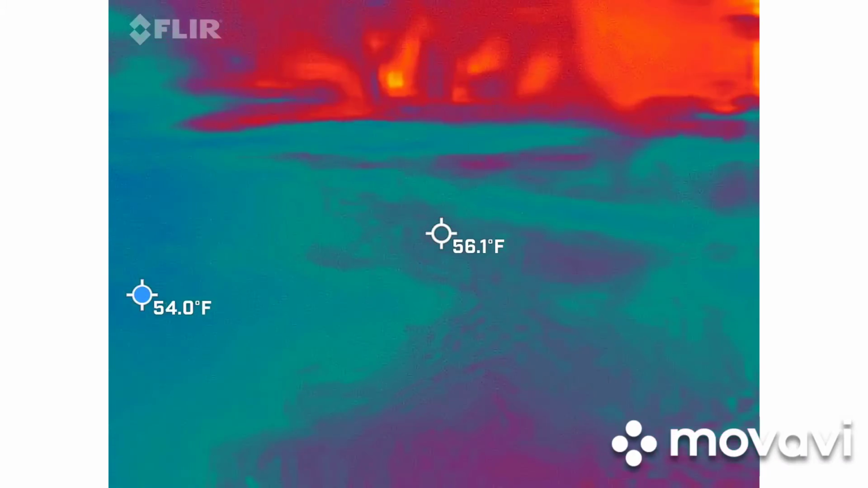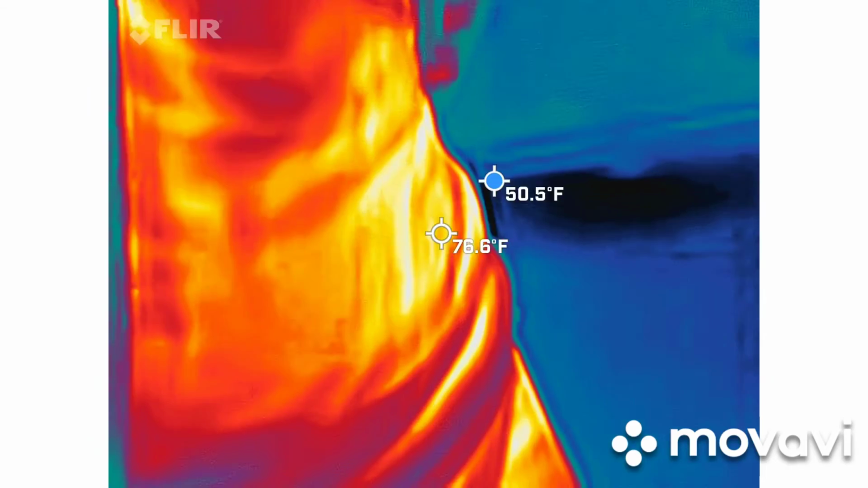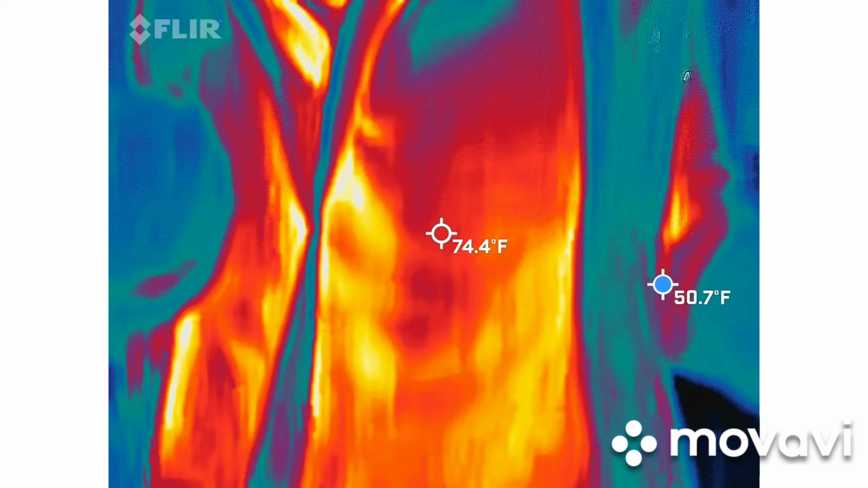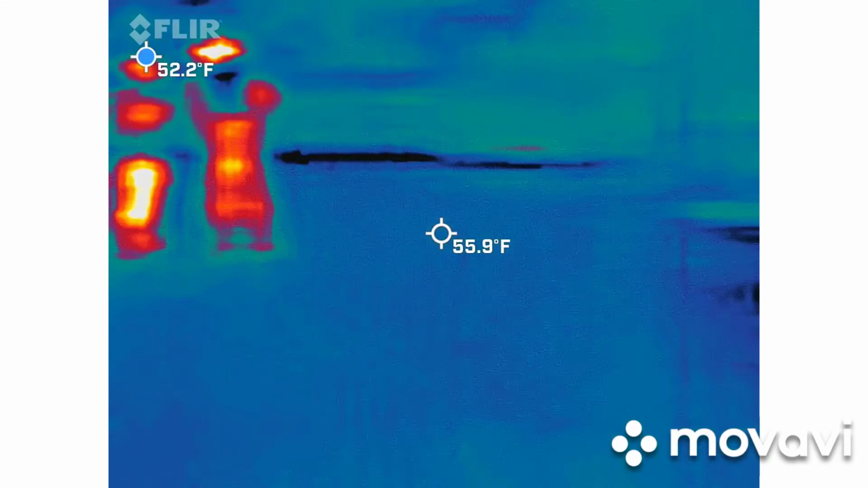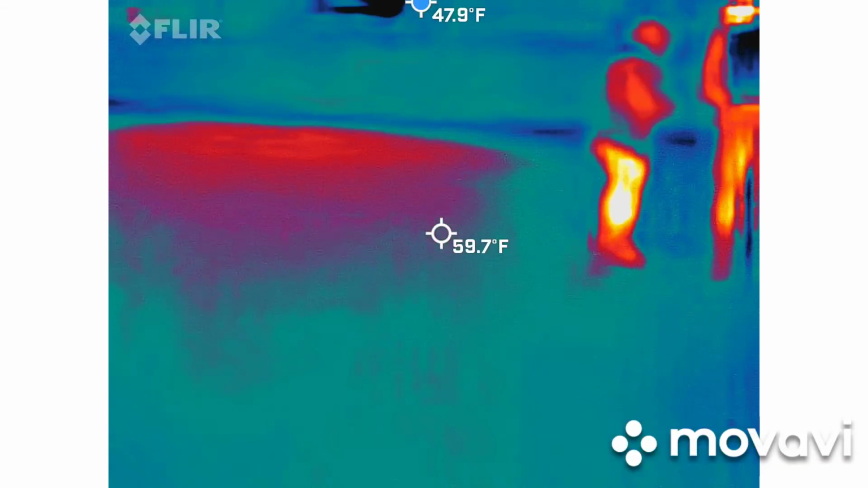Nothing's happening here. You may have to snap them. Yeah, it's fairly warm. No, they're cold. They're cold. Oh my god. You're not really. No, we're good. He told me it was gooder. Cooter. I thought you said cooter.